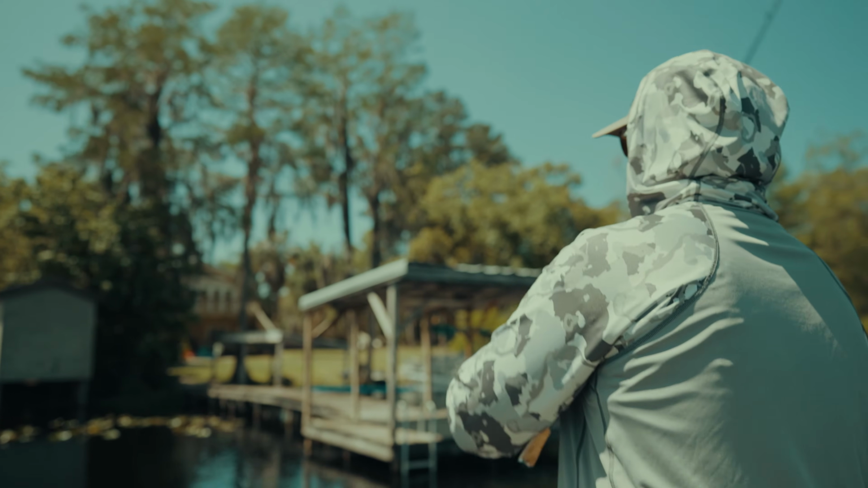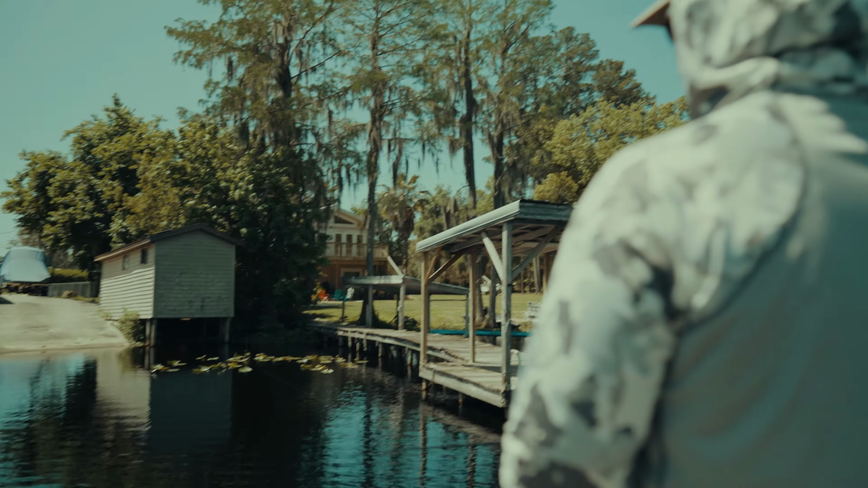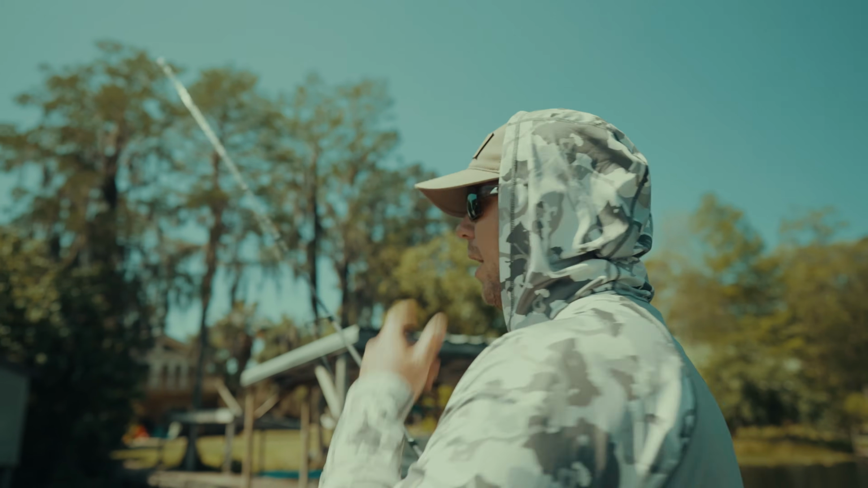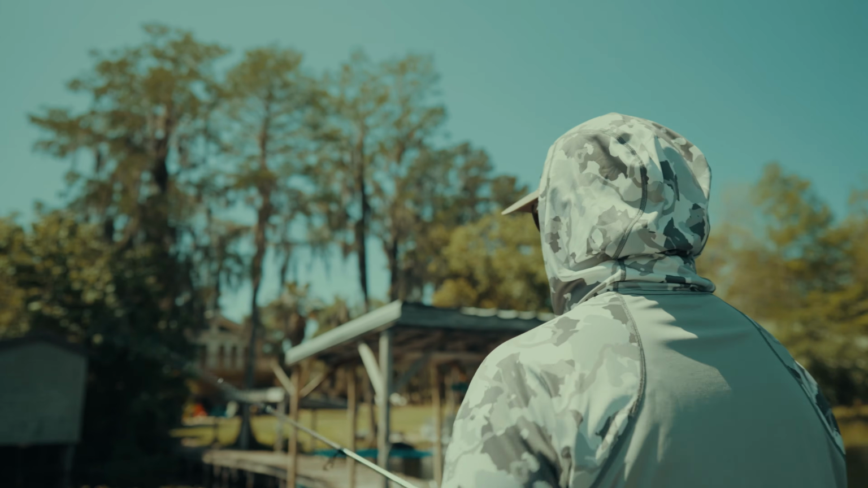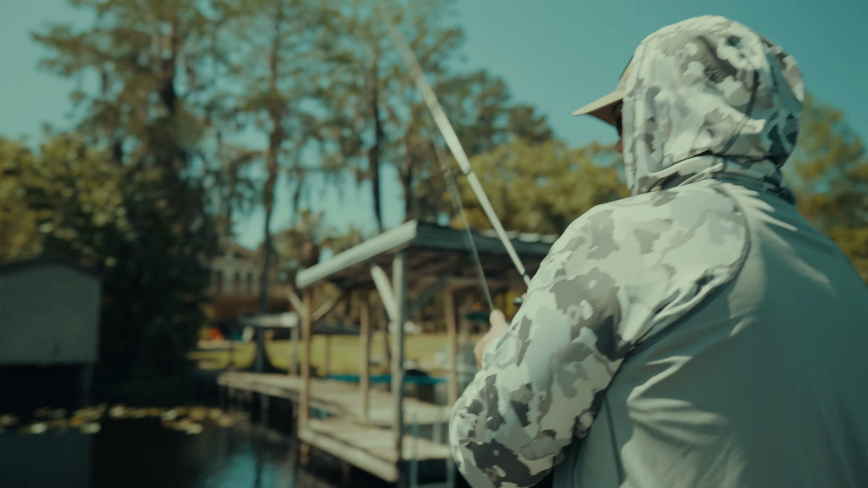It's super shallow here. Like the trolling motor's kicking up dirt, but we're fishing the bank, and they're typically on the bank. That was the first cast with a wacky worm. I just felt like that Texas rig was getting in that silt too quick and getting by them. So I switched to a wacky worm, something a little less intrusive.